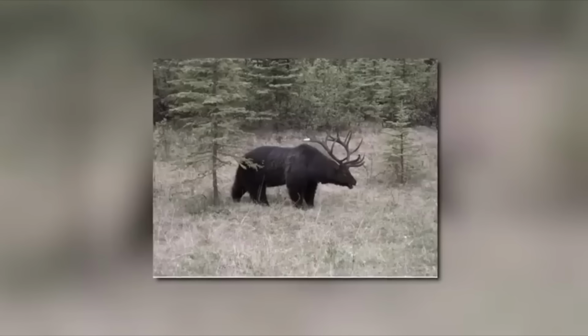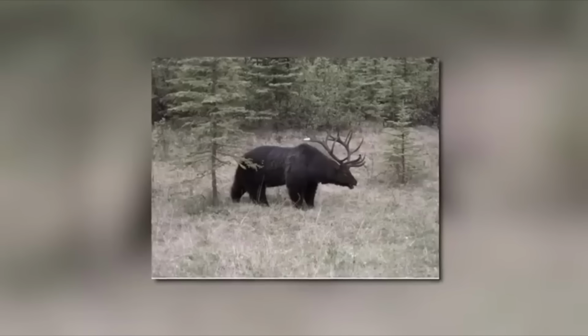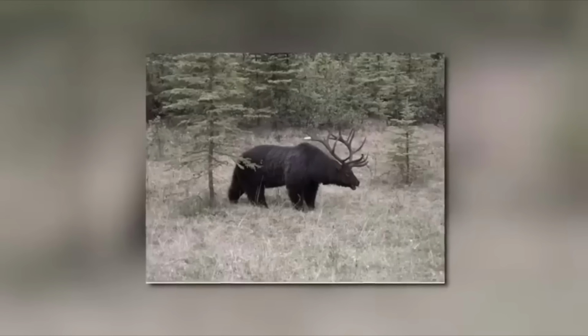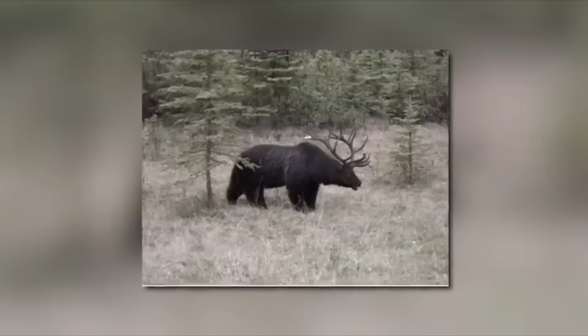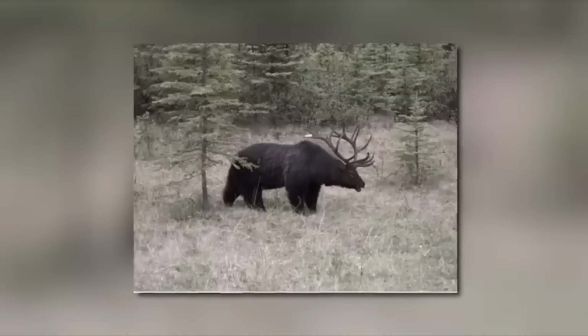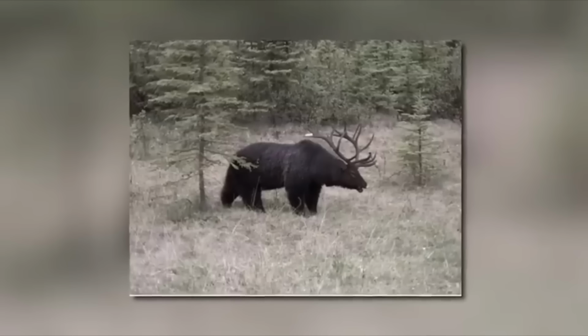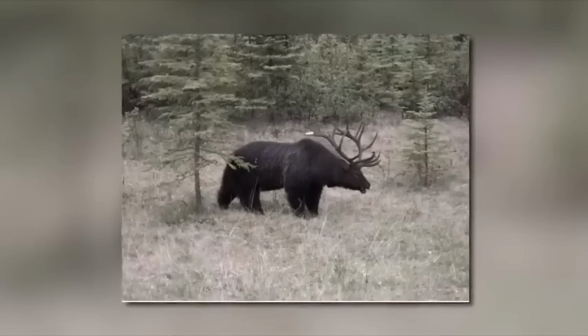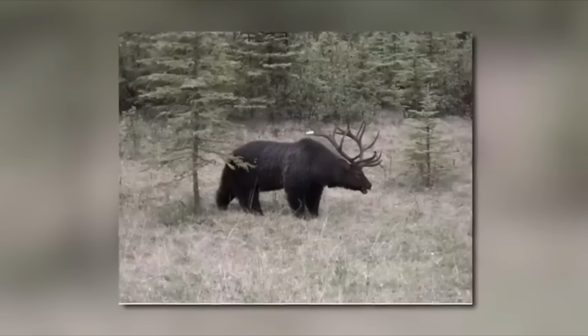Recently, a photograph of an unusual creature has been circulating on social media and causing quite a stir among wildlife experts and enthusiasts. This photograph, which was reportedly taken in the forests of Montana, appears to show a bear-elk hybrid, a creature that has never been seen or documented before.